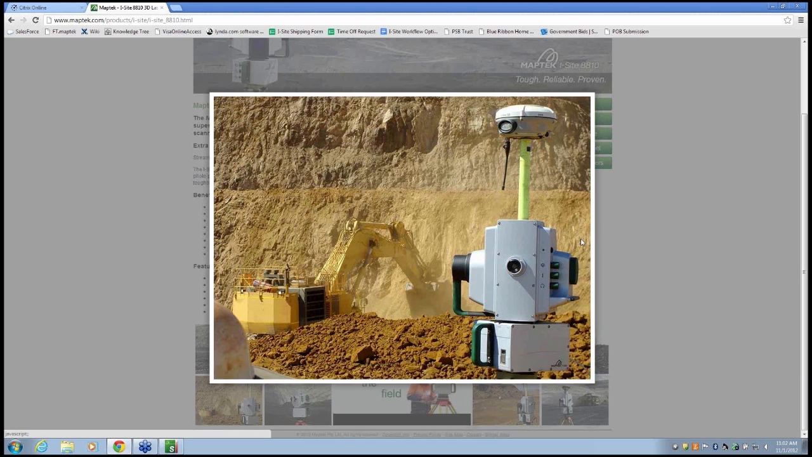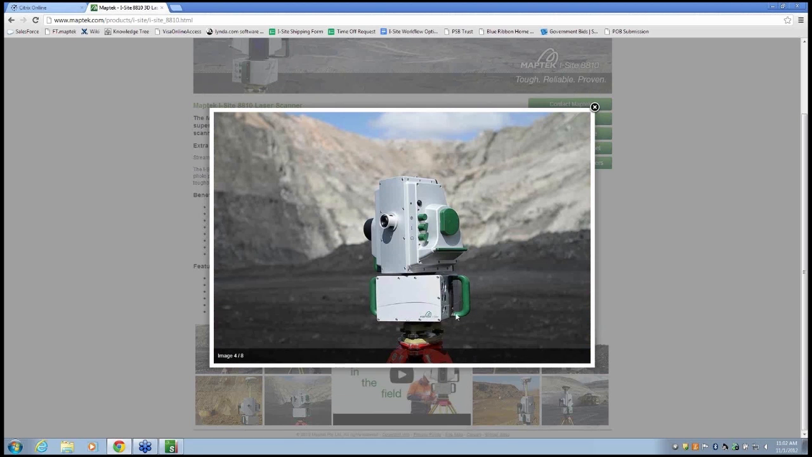I don't know if you noticed it in the picture earlier, but there's no cable coming out of the scanner. We've gone to a completely wireless system. The tablet talks directly to the scanner itself via wireless and talks to the GPS via Bluetooth, eliminating the need to carry around all those cables and everything with you in the field.